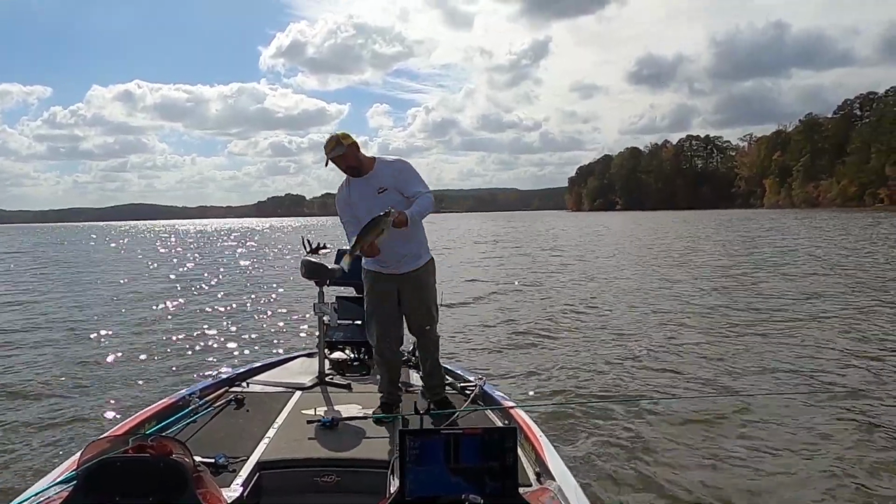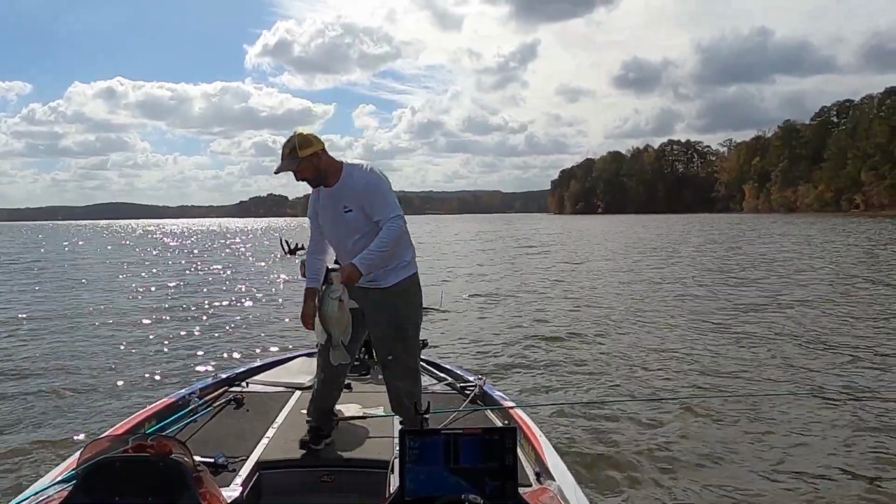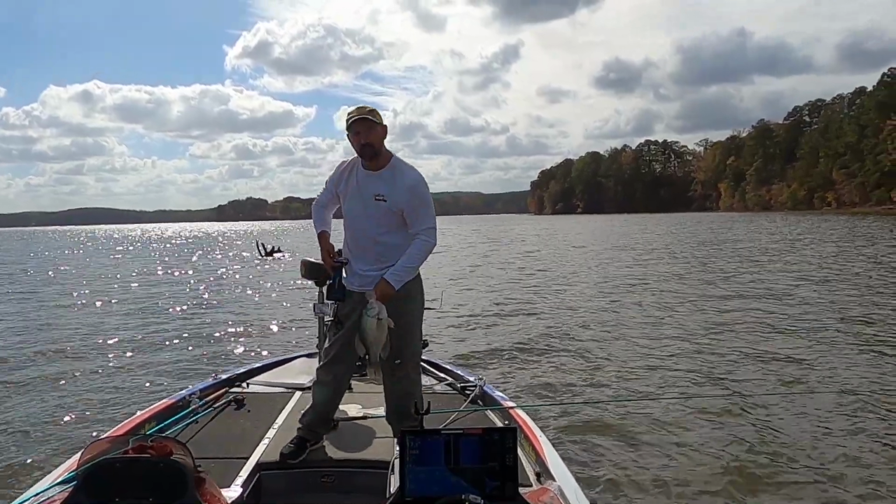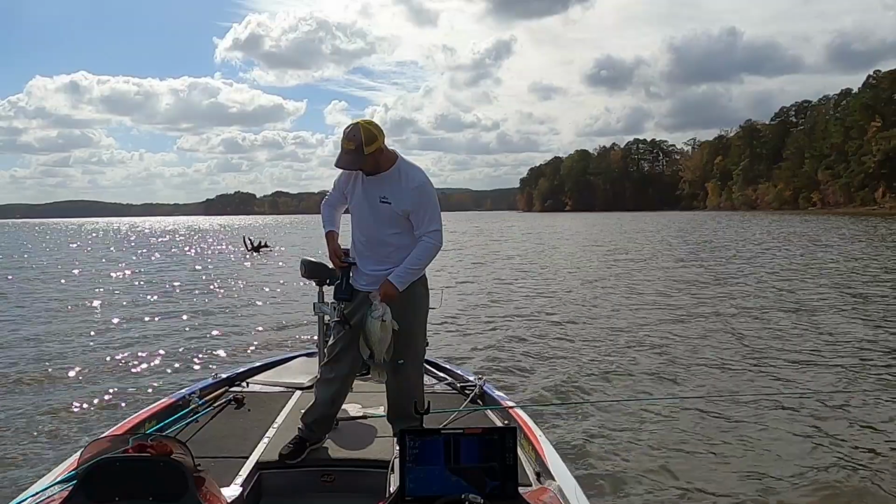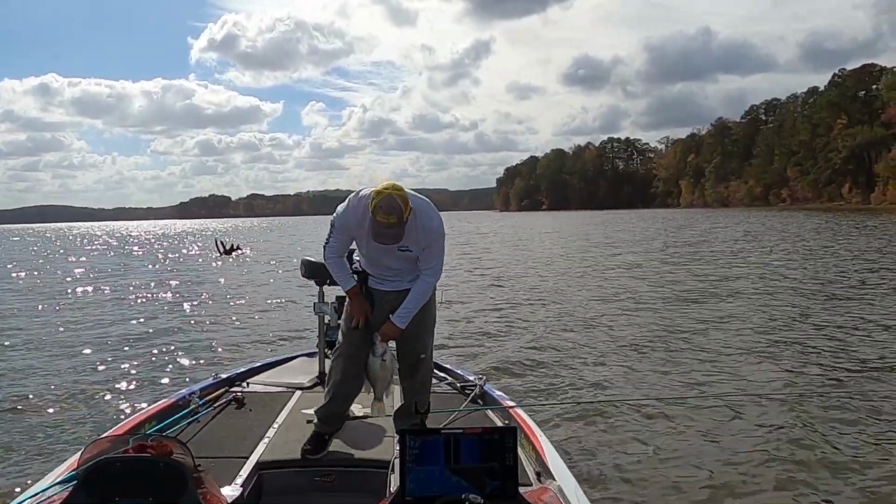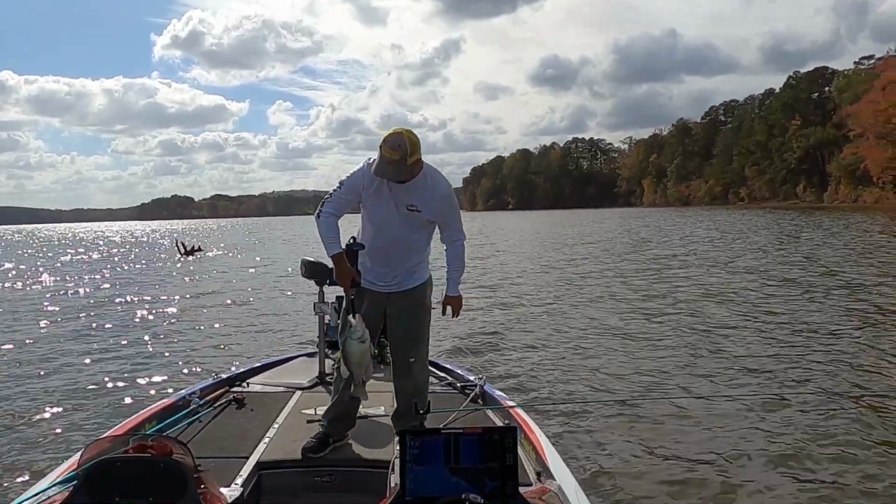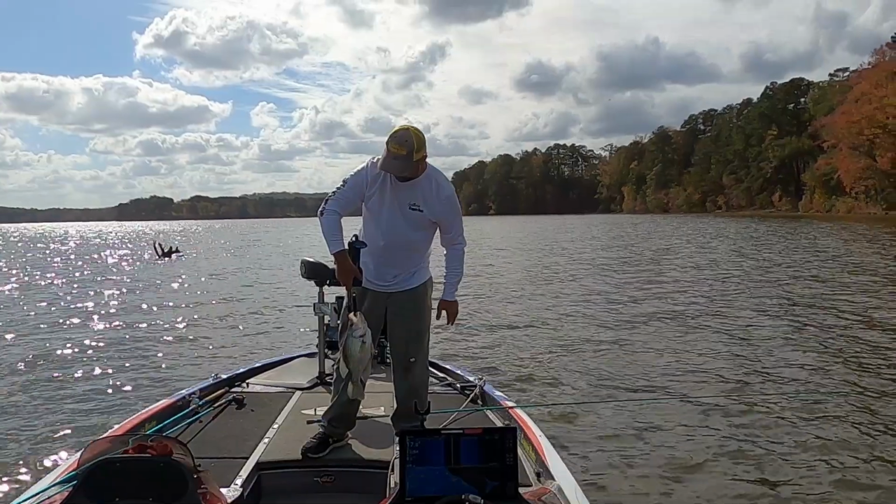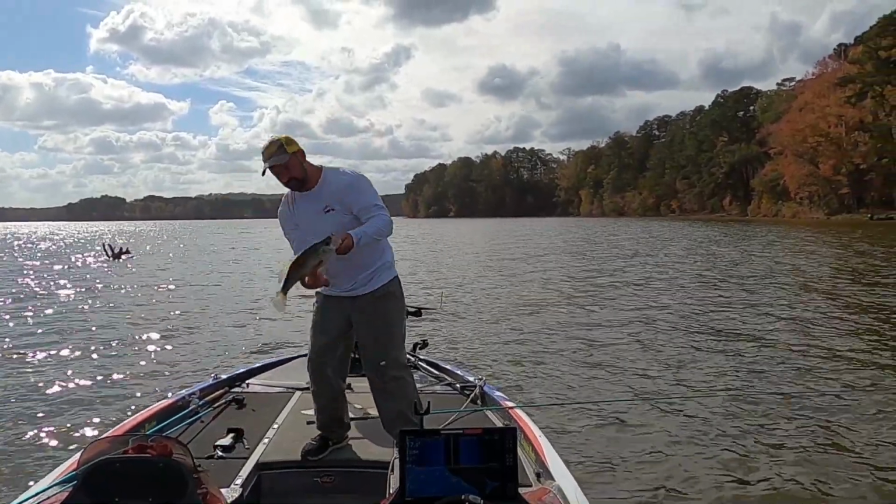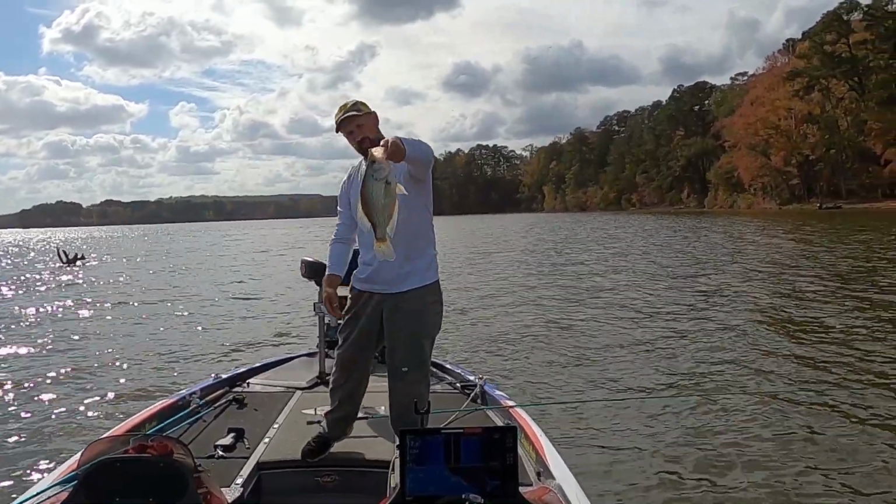Alright, y'all. We're gonna end it on this, and you're gonna get tired of me catching giant fish. See what this girl weighs. And I'll show you what I'm using here in just a second. Get you a close up of it. 230. Y'all, this is an awesome fish in this lake. Absolutely awesome.